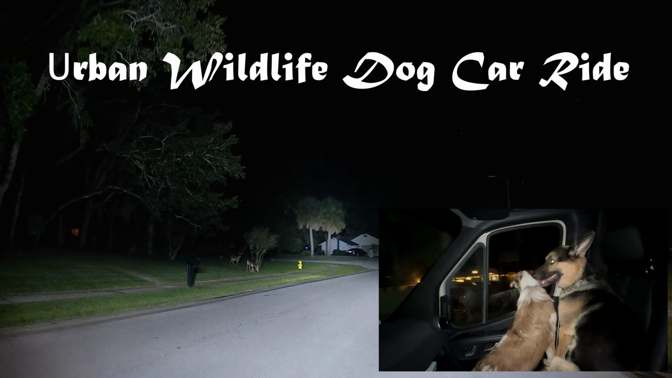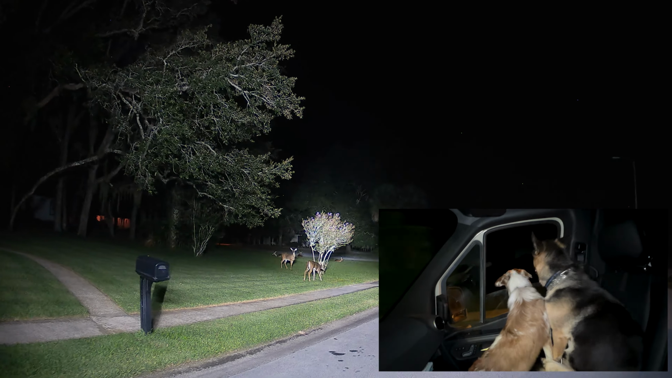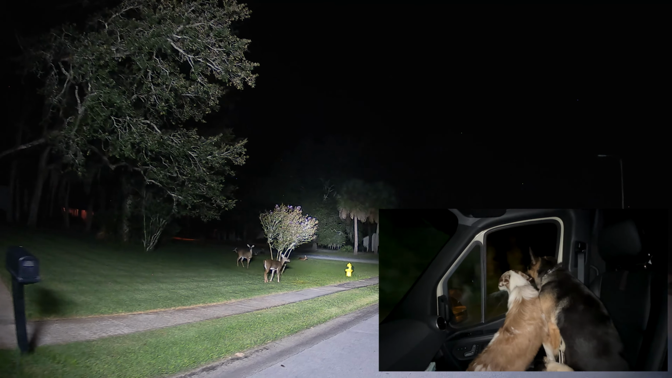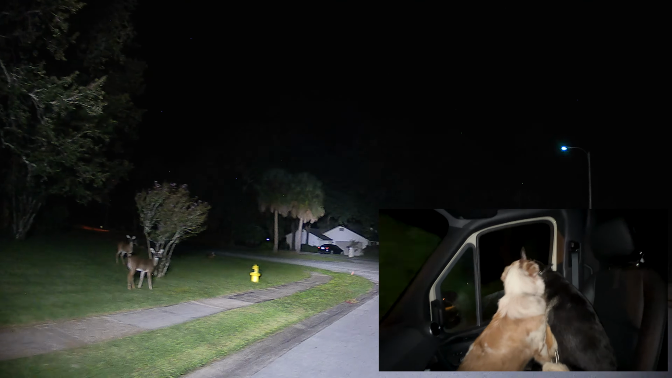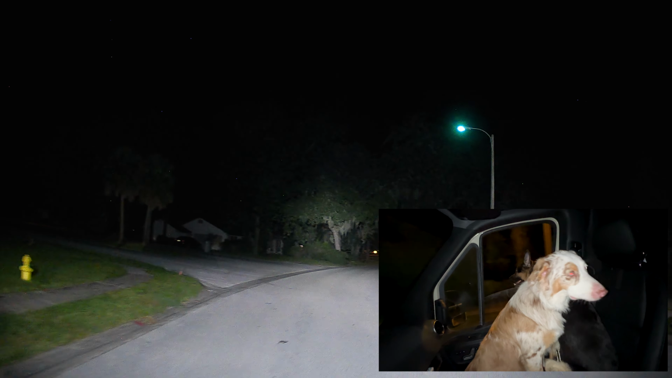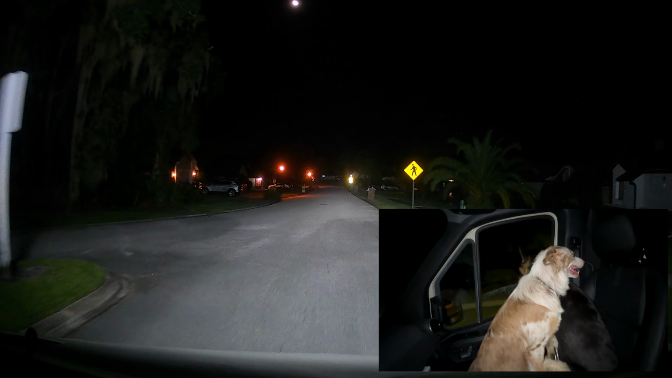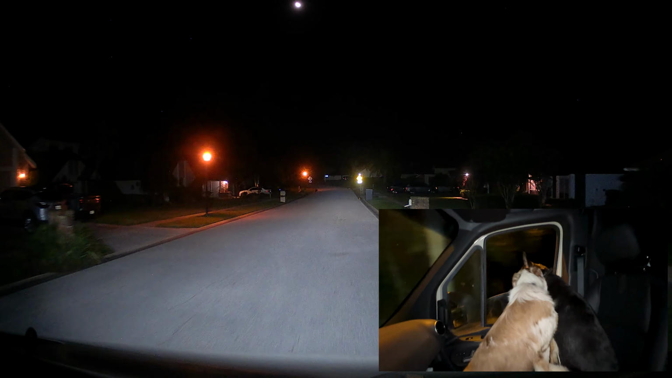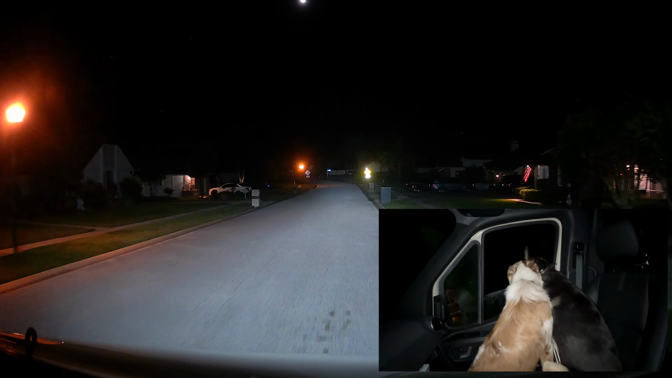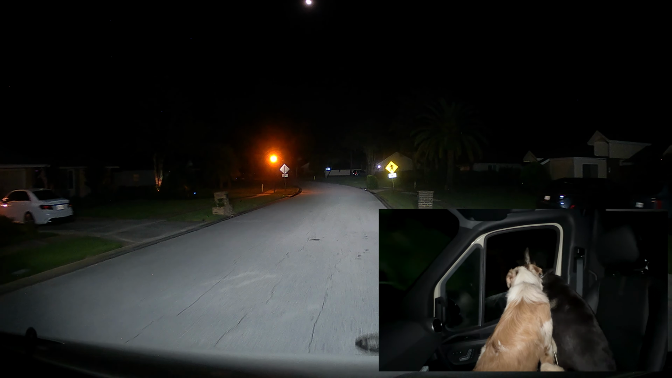Here we go on another urban wildlife dog cart ride. I don't know what else to call these things. With Cade, my Australian Shepherd, who's 6 months old, I think, now, and Sarge, my 3-year-old German Shepherd. And we're just out looking at all the wildlife we could stand. As you can see, the moon is high. I wonder how many things we're going to see tonight.